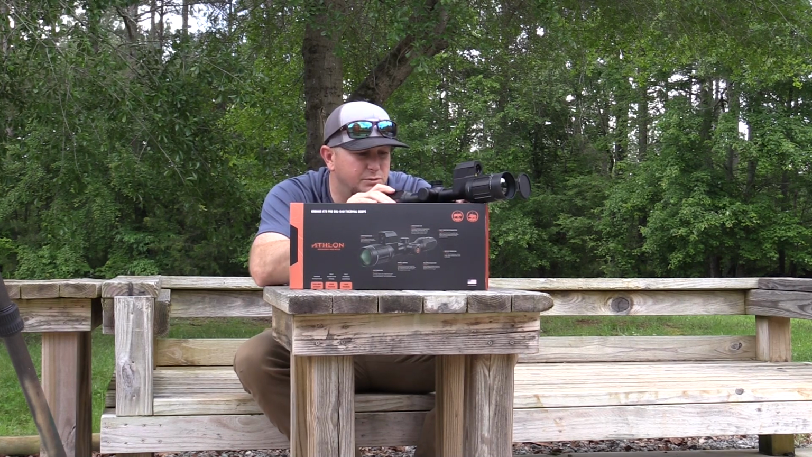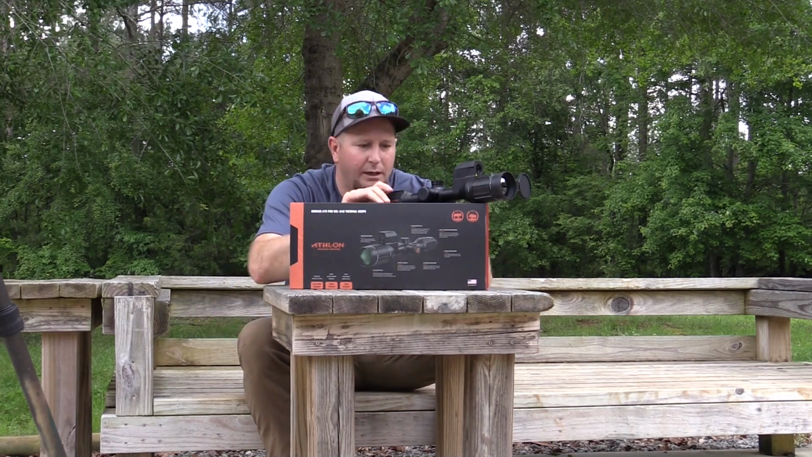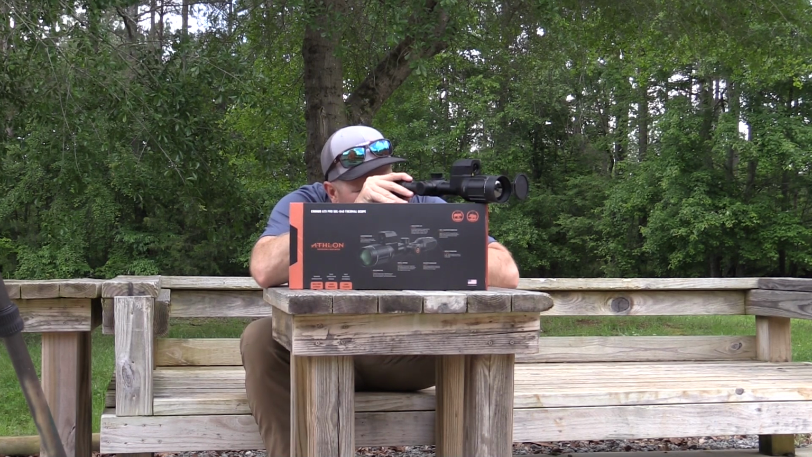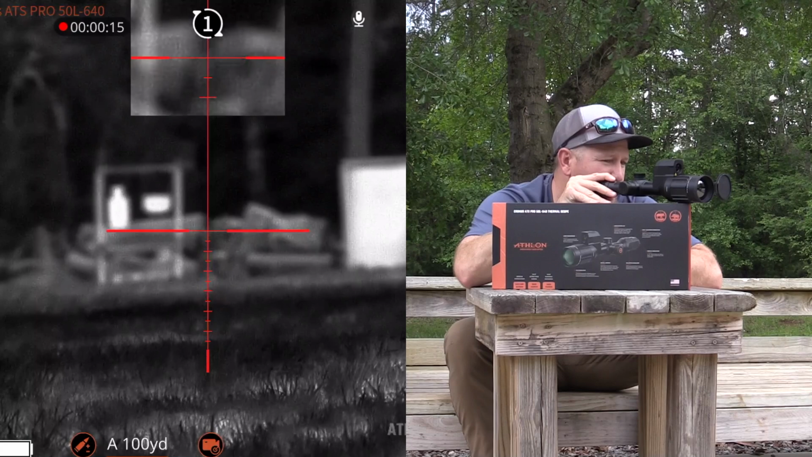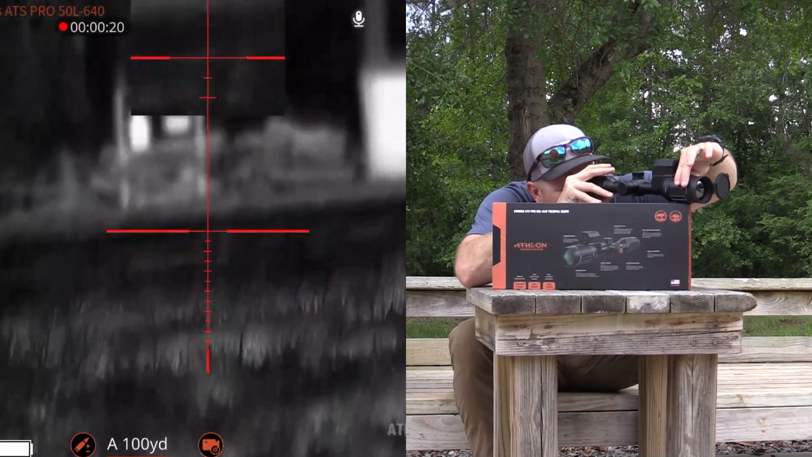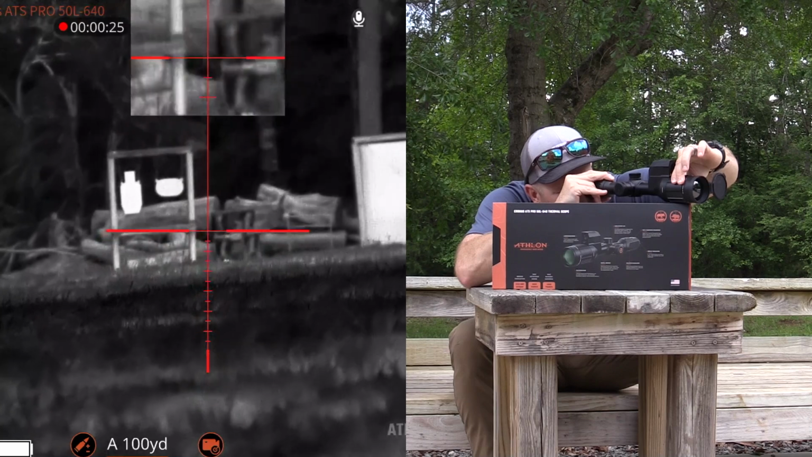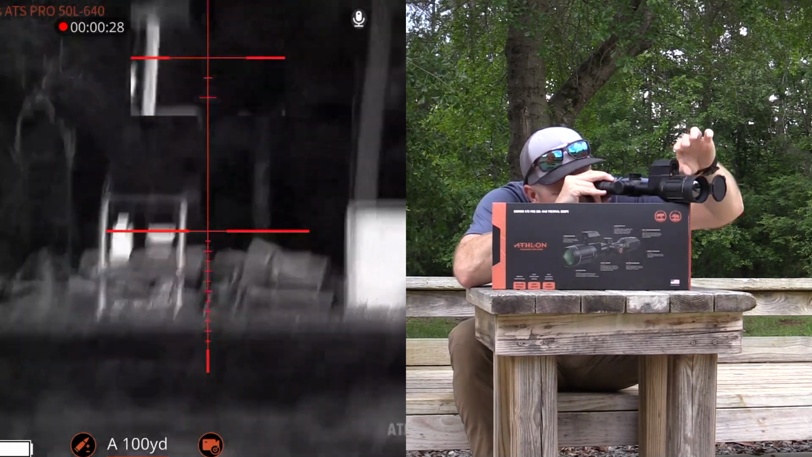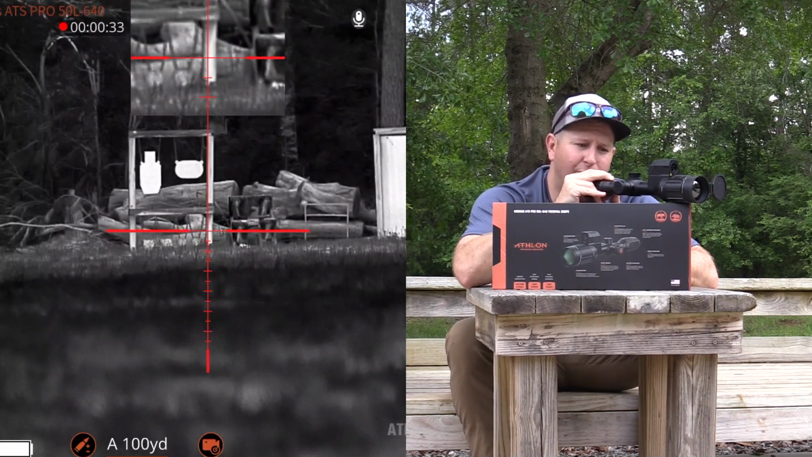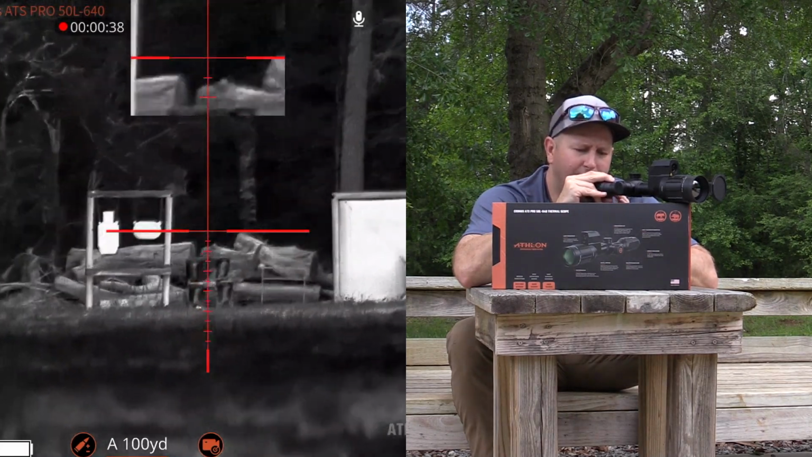So this is where I need you guys to bear with me a little bit on the main screen, because we're probably going to be switching a good part of this video over to the actual thermal itself. As you can tell here, the image is really not that clear. It's not that crisp and clean looking. So I'm going to adjust this focus ring out on the end of this scope so that we bring this image into picture. Now, obviously this scope is not mounted onto a rifle, so the stability is going to be a little shaky, so just bear with me. I'll try my best to hold it as steady as possible.